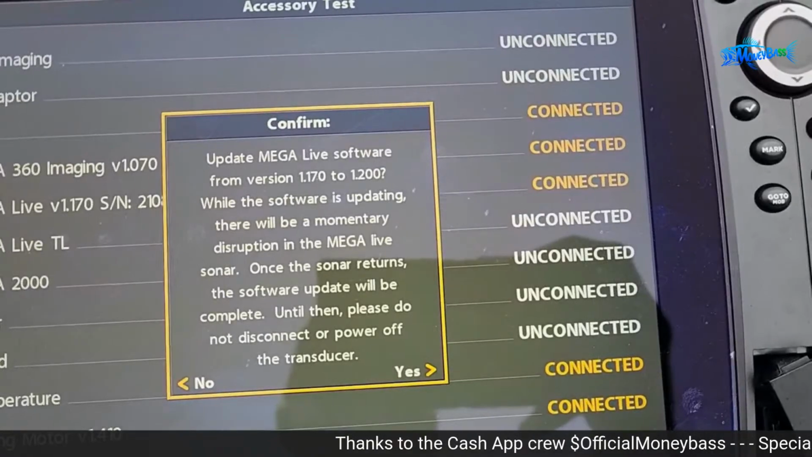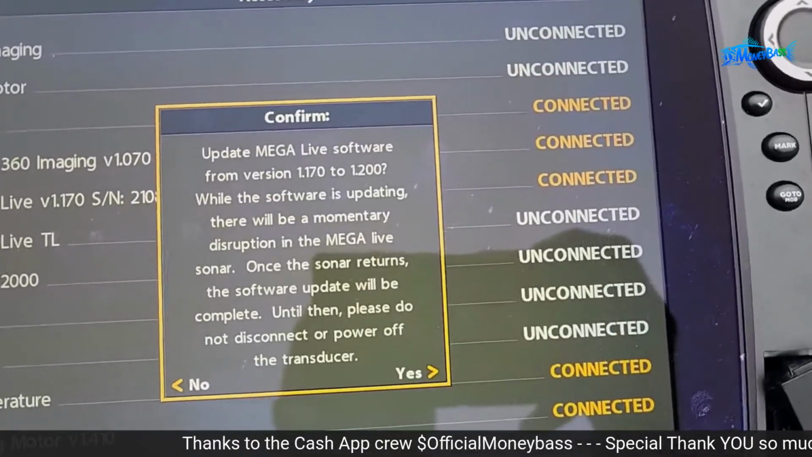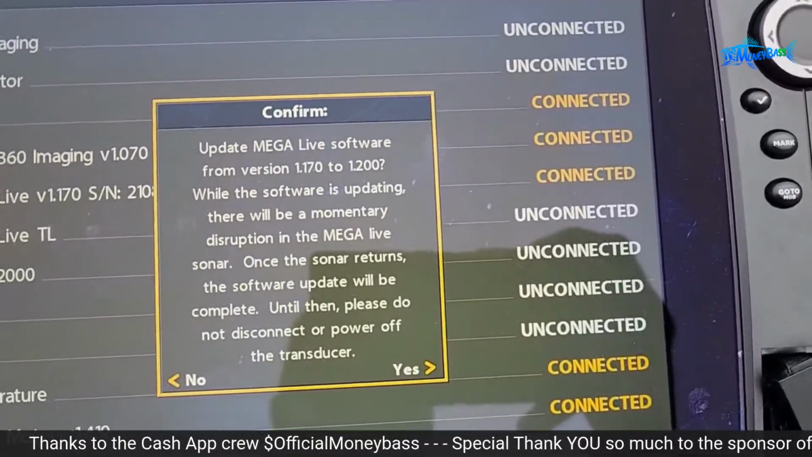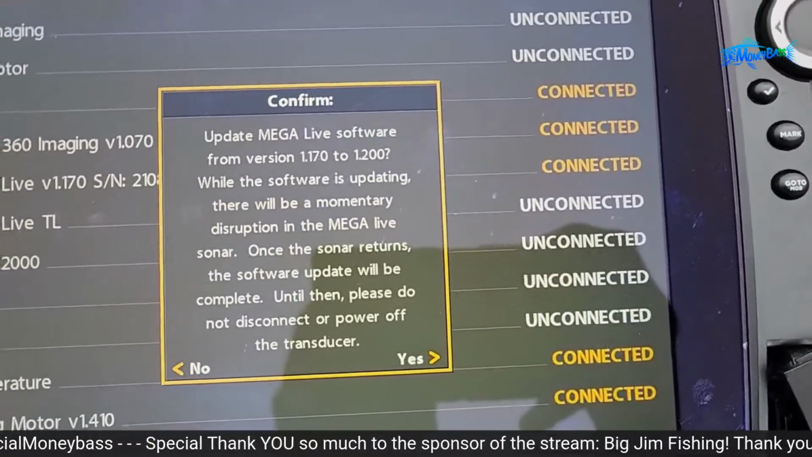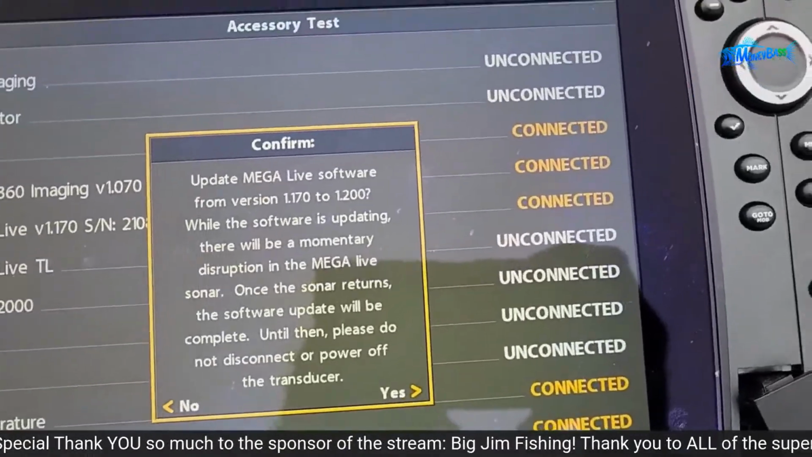While the software is updating, there will be a momentary disruption in the Mega Live sonar. Once the sonar returns, the software update will be complete. Until then, please do not disconnect power to the transducer.